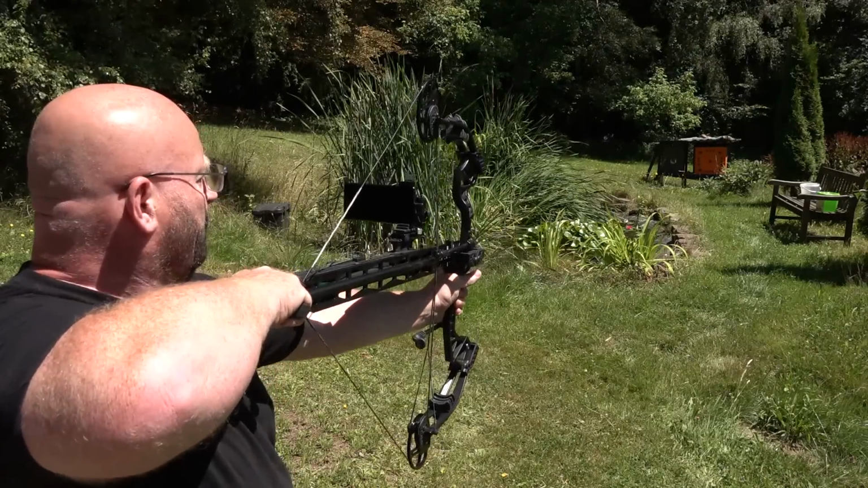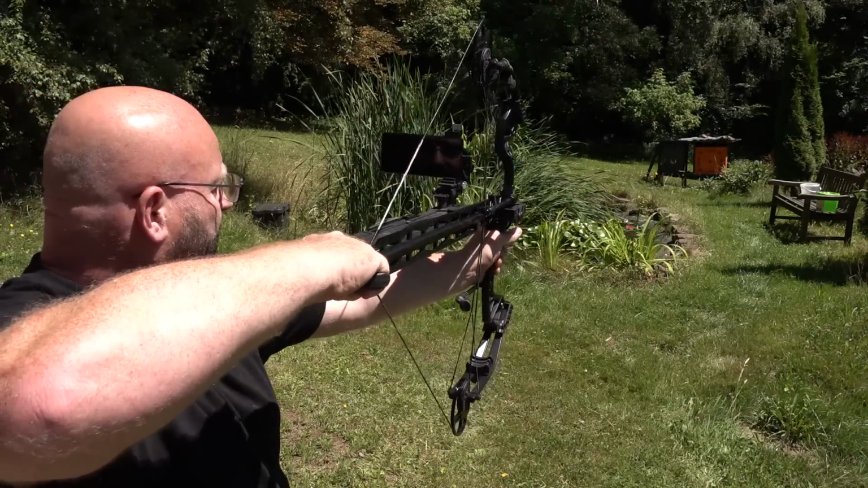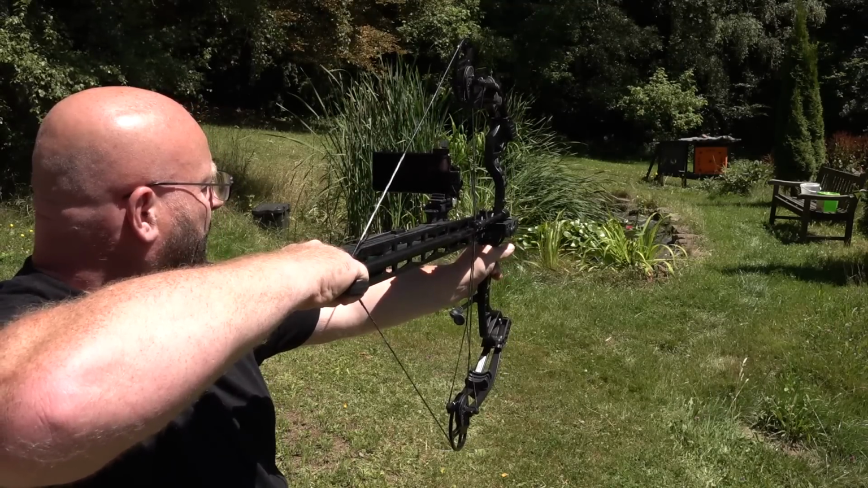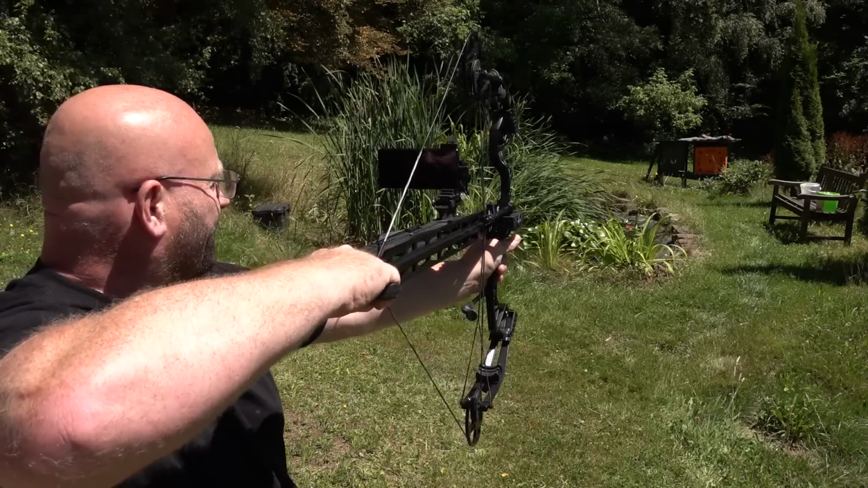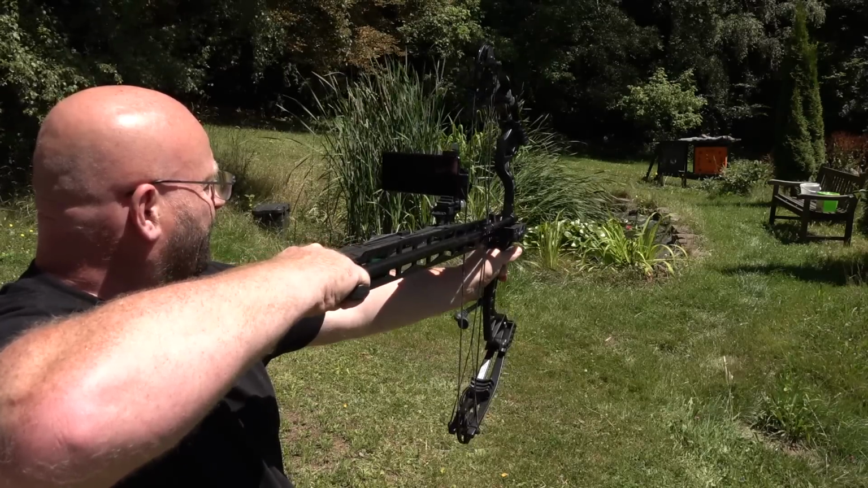So if I take the bow and hold it like so, which normally you're not supposed to do at all, and I find my laser on the target, and then I shoot, the same thing happens. That was a little high. Funny way to shoot a bow. There's my laser. Yeah, see?